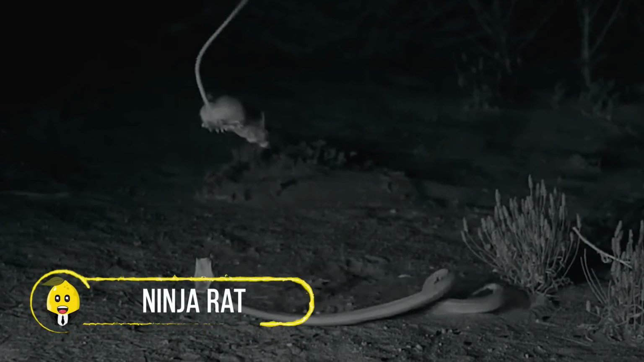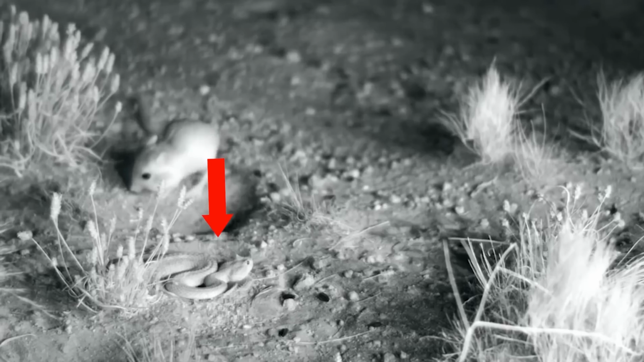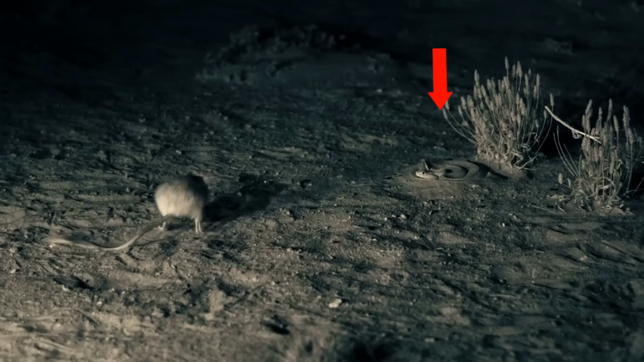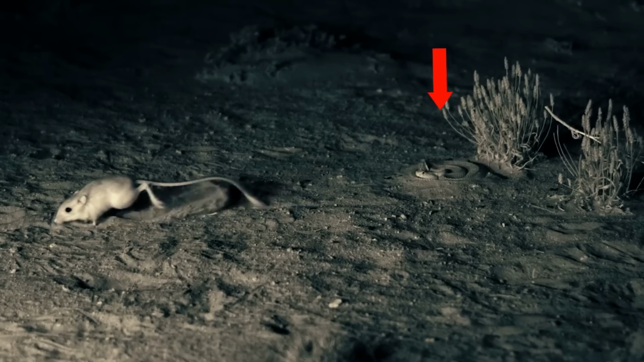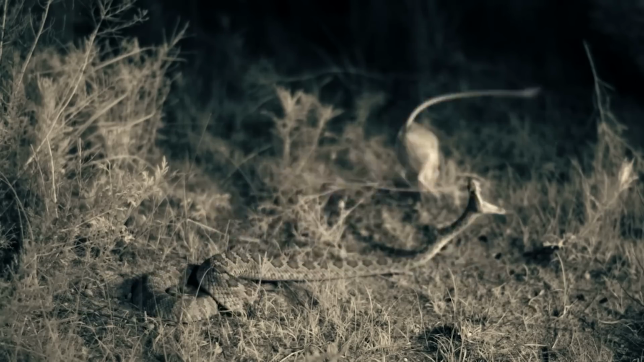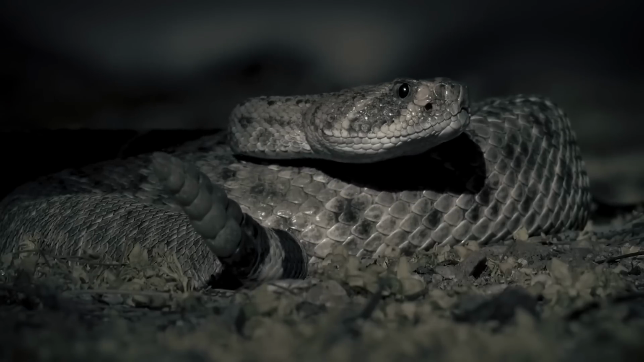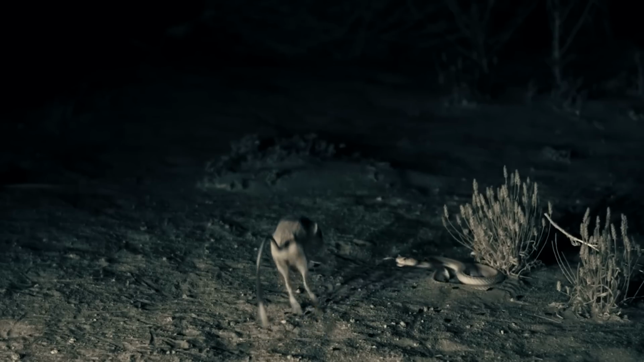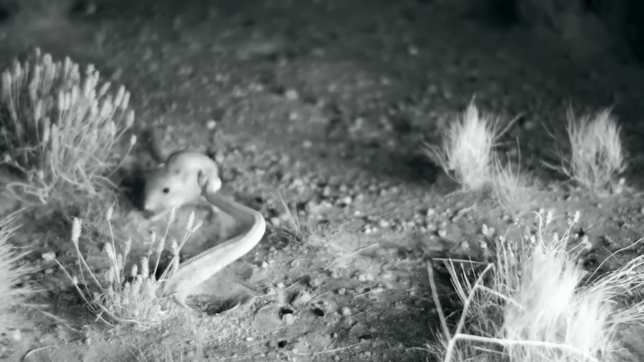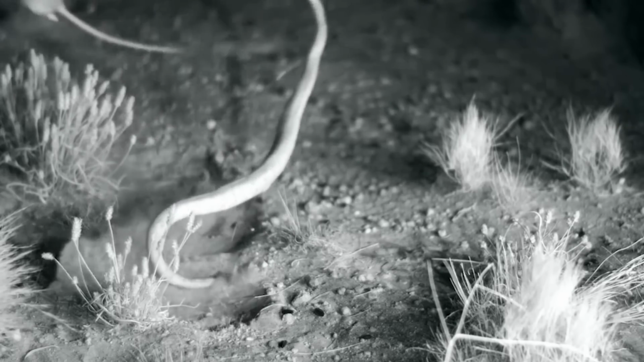Ninja rat. Most of the time, predators hide to seduce and hunt their prey, no matter if it's in the woods or in the sand. As this rattlesnake dilutes itself in the desert sand to fool the rodents and hunt upon them, yet the desert kangaroo rat is clever enough to detect the danger.